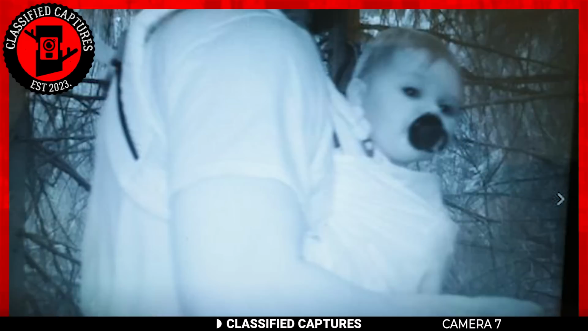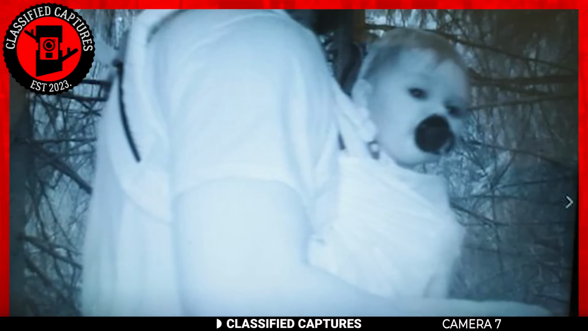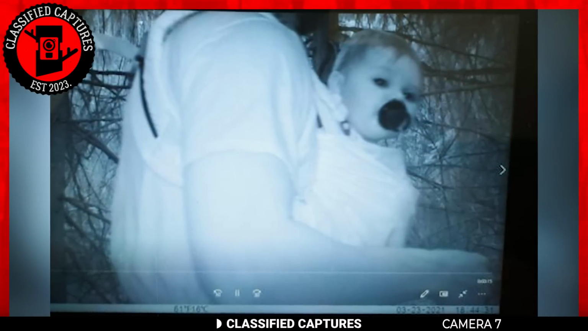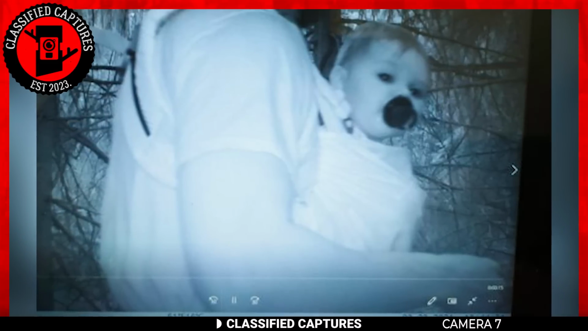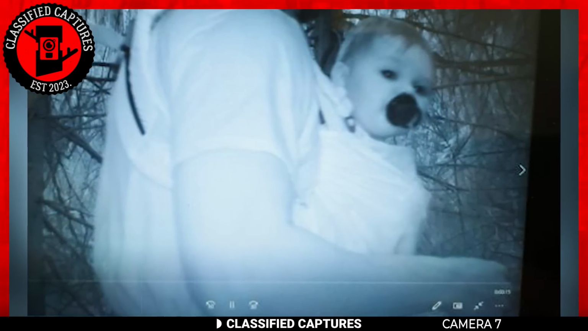Observe this intriguing image closely. It appears to show a person, possibly a mother, carrying a baby with what seems like a pacifier in its mouth. What could they be doing in the woods at this time, and why have a baby with you? Unless for some reason they were lost in the woods, which is understandable, but if not, then why? What exactly could be going on in this footage?